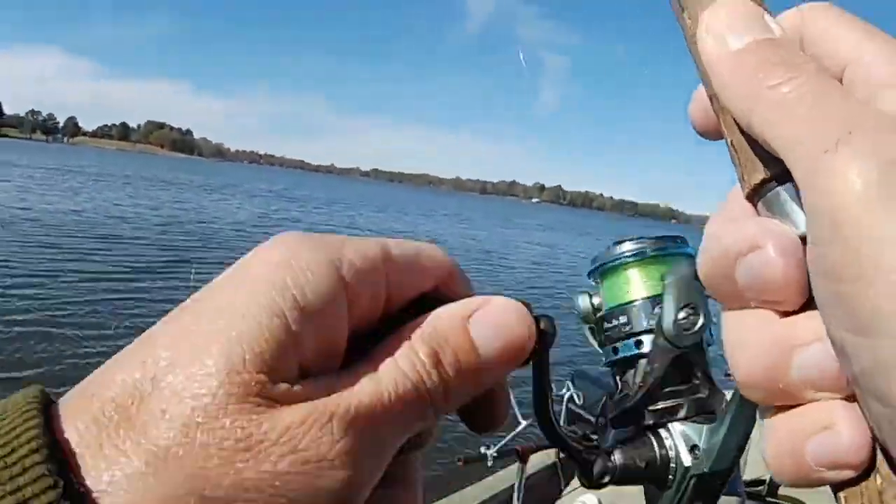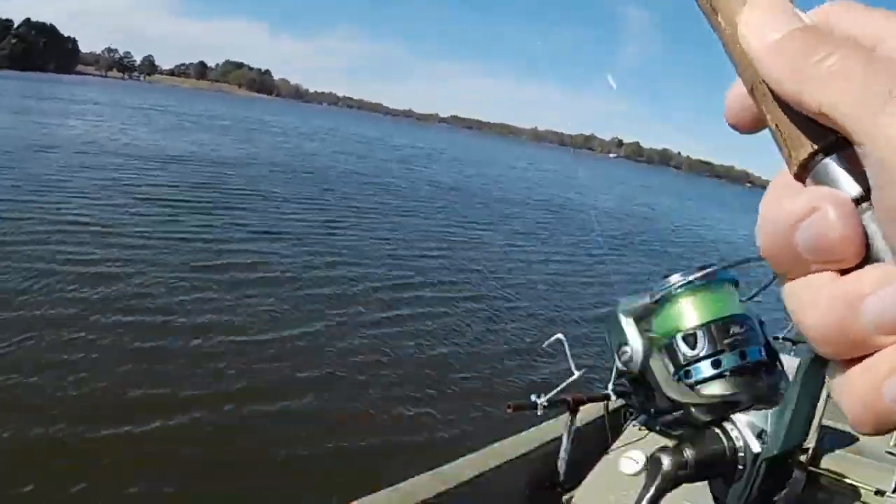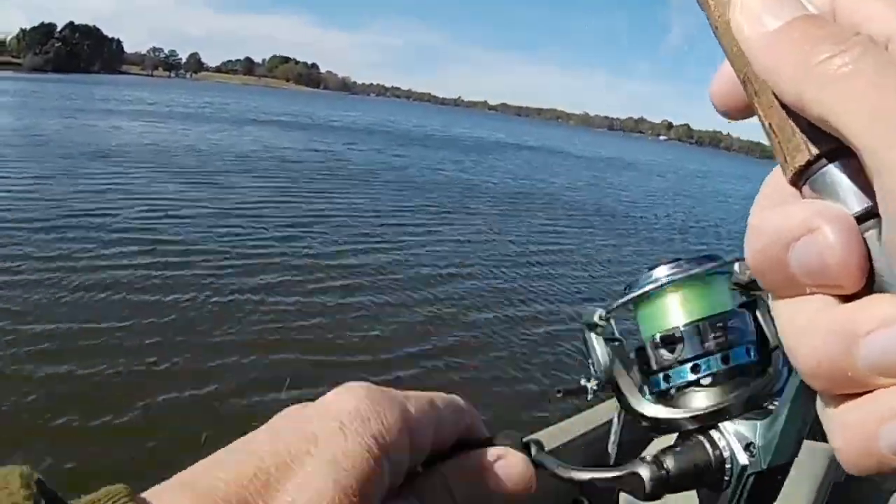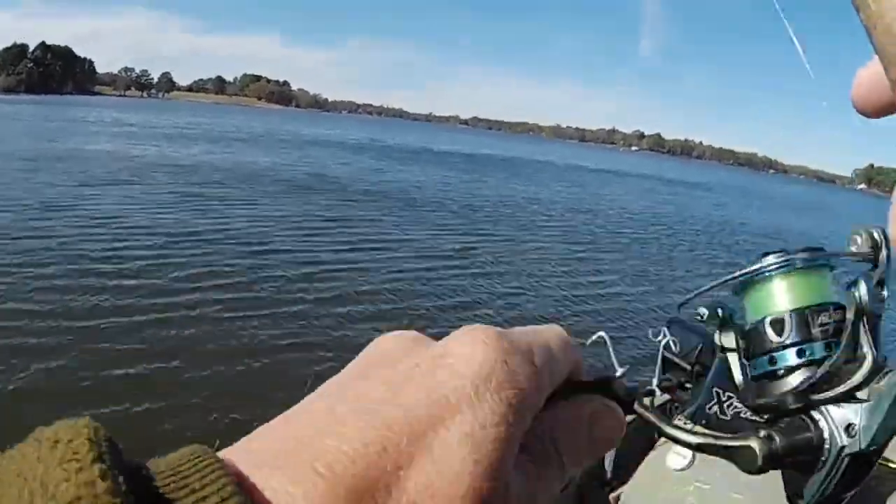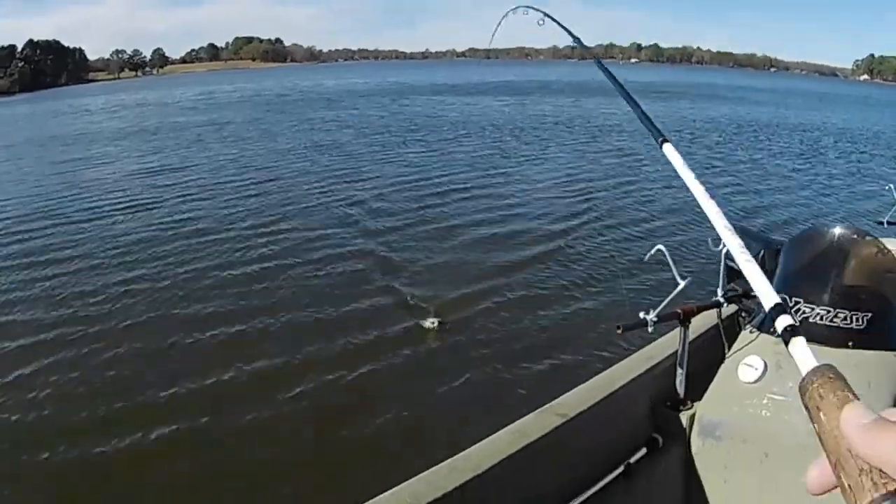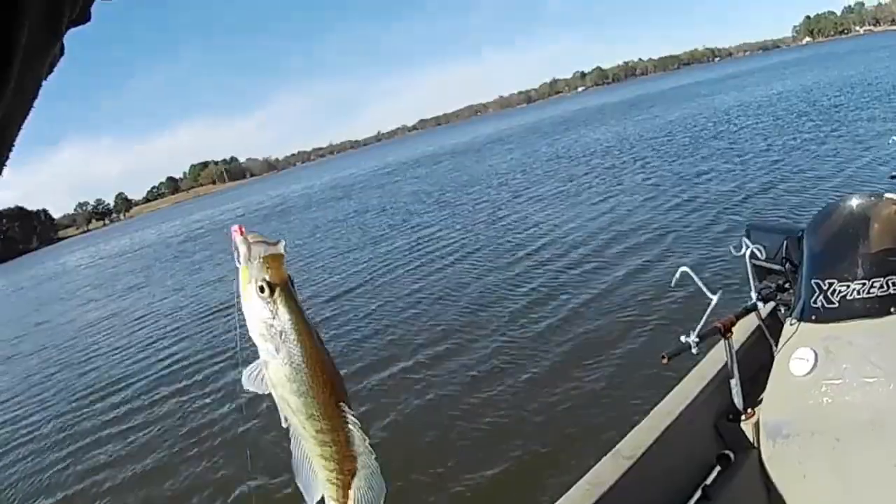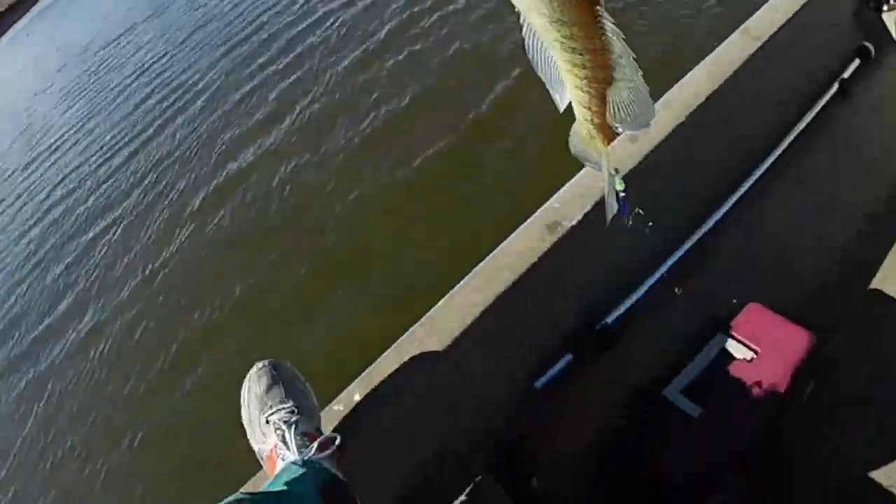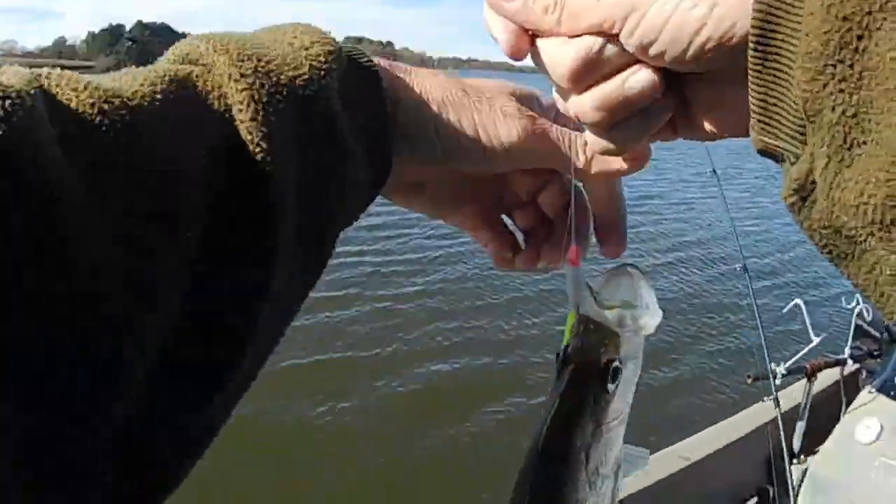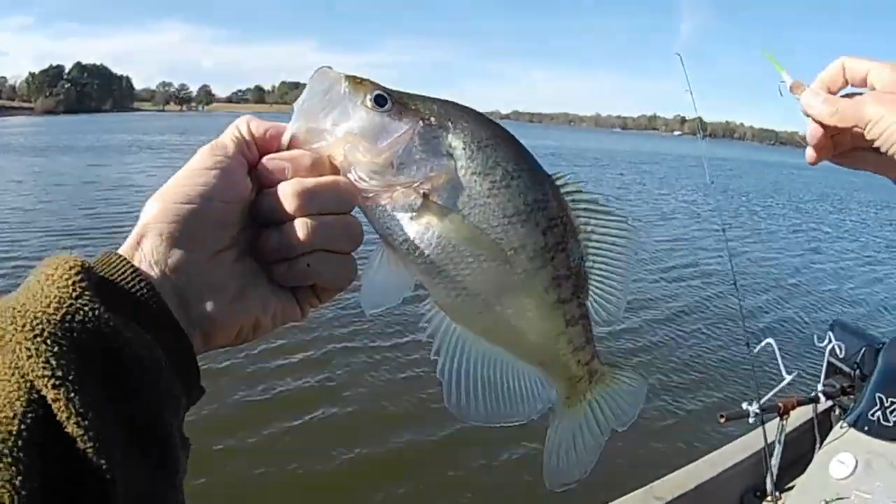Oh, there's one way out yonder. He was way out there, man, in some deeper water. Where are you? Hey, on the white and chartreuse one finally, and the biggest one of the morning. I'll be dang. Look at there, he got it outside the mouth. He didn't even get it in his mouth. Just hit at it and I got him. Not bad.